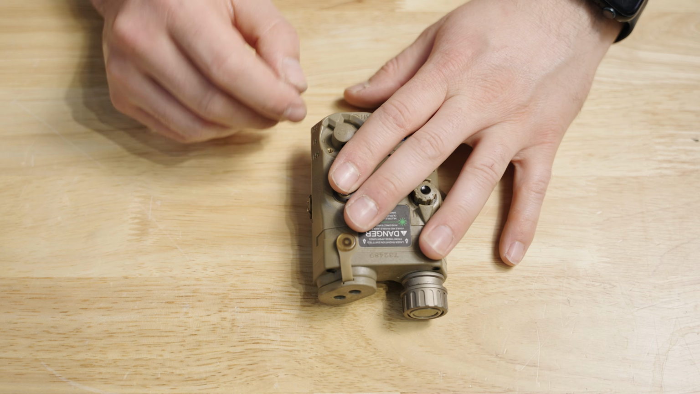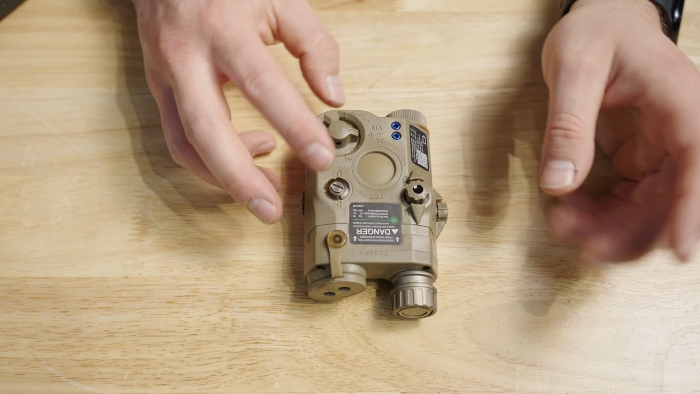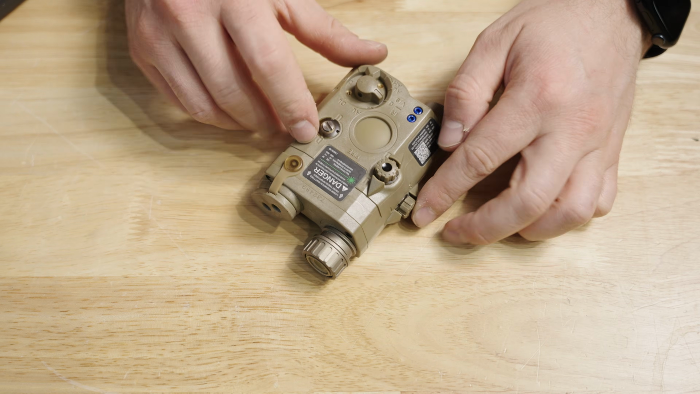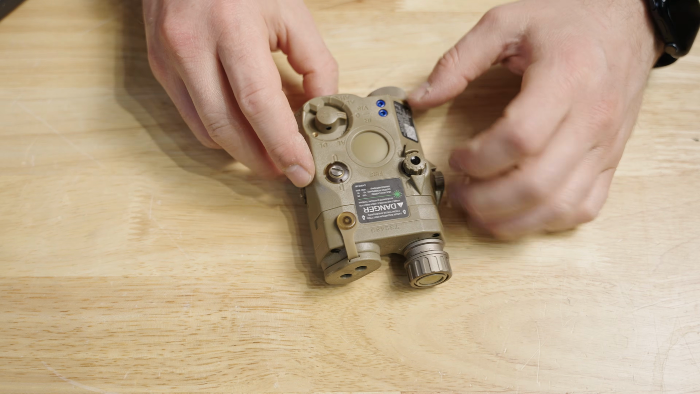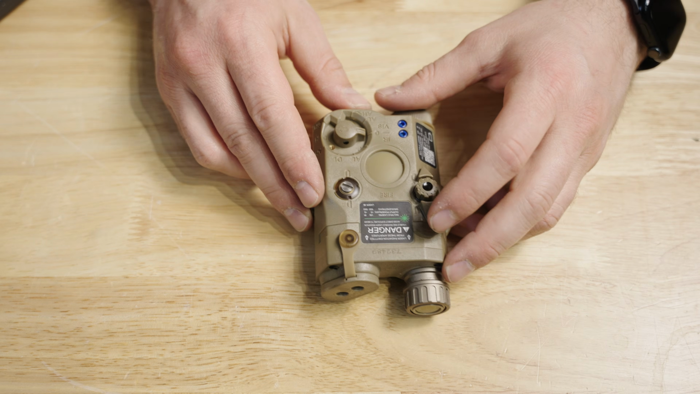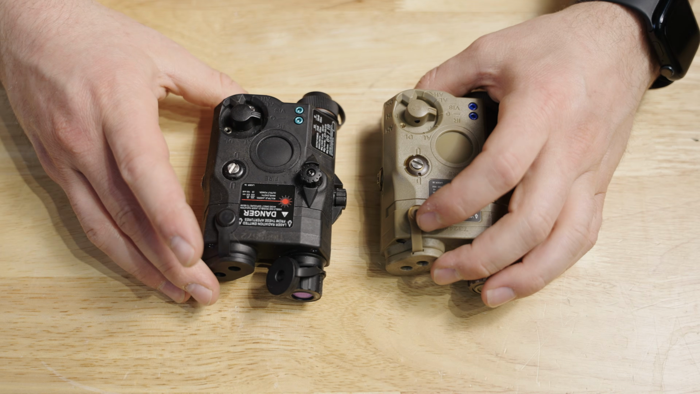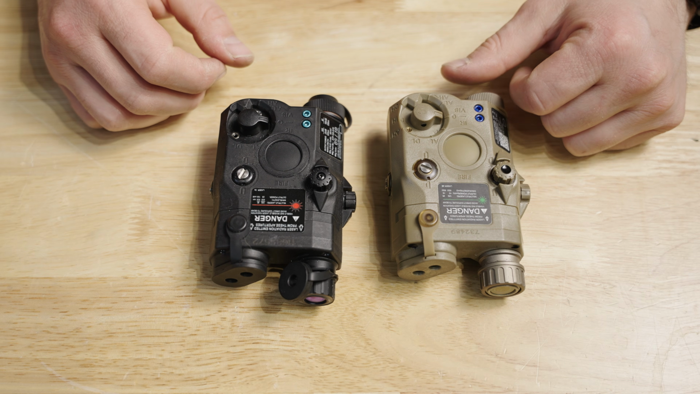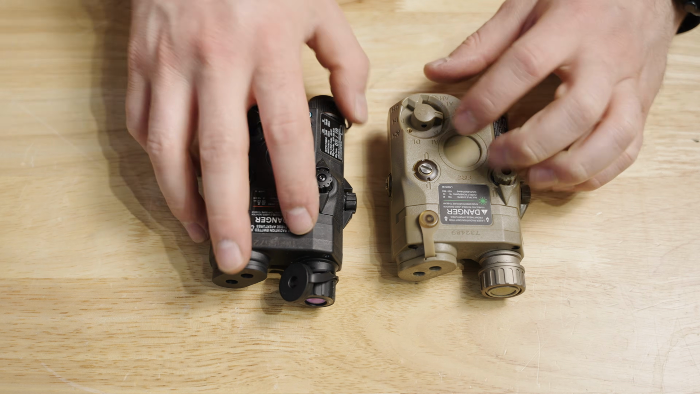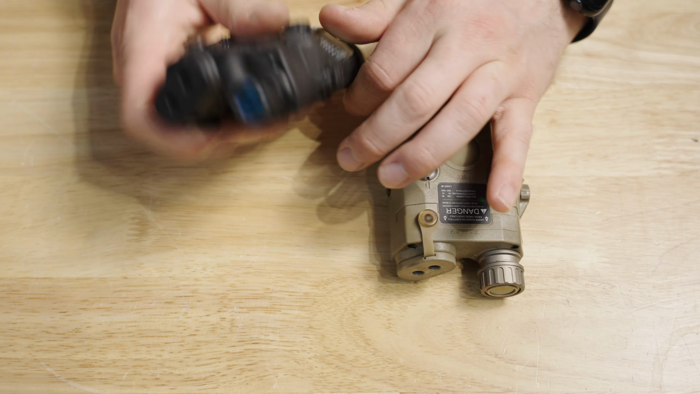So here is the Somo Gear, and I know it's an LA5B or whatever. I know it's not a PEQ 15, the difference being the adjustment turrets here, and obviously the real version would have a stronger output than a PEQ 15, but bear with me, I'm going to call it a PEQ 15. This is the Big PEQ 15 clone. This is what he calls it. This is an NAVC clone. Got the NAVC logo there.